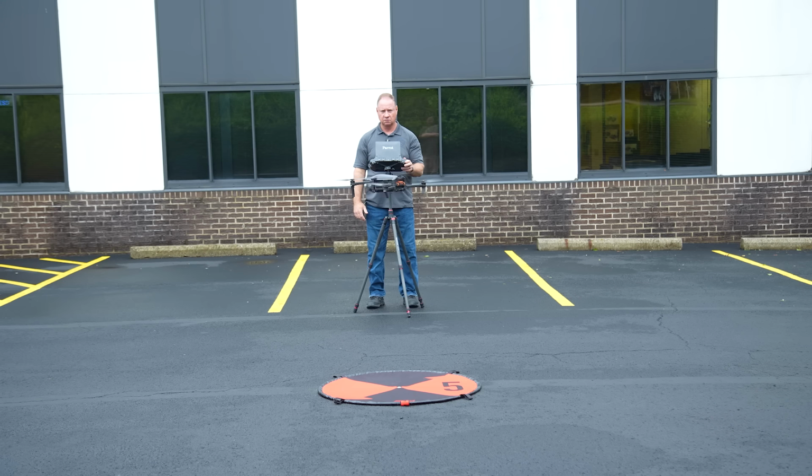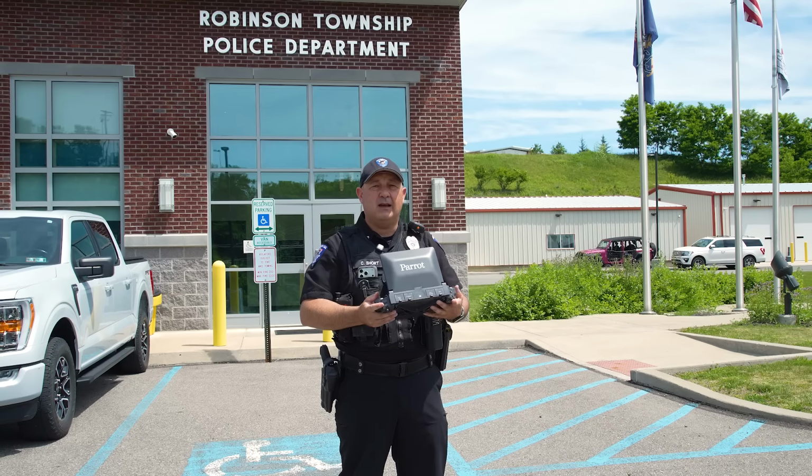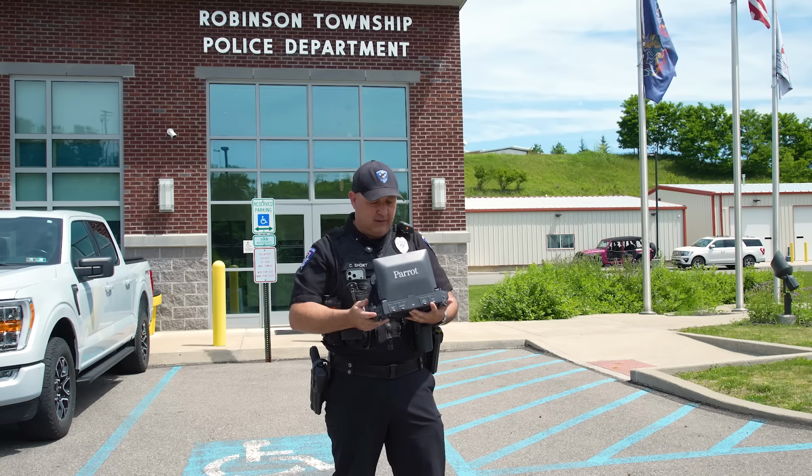The aircraft frame is extremely light, small footprint, easy to deploy. If I had to pick the top 3 things about that aircraft that I like, those would be it: battery life, the thermal camera and the way it works, and then also the stability in flight and quickness to put it together. Christian Short, Robinson Township Police Department, Allegheny County, Pennsylvania.